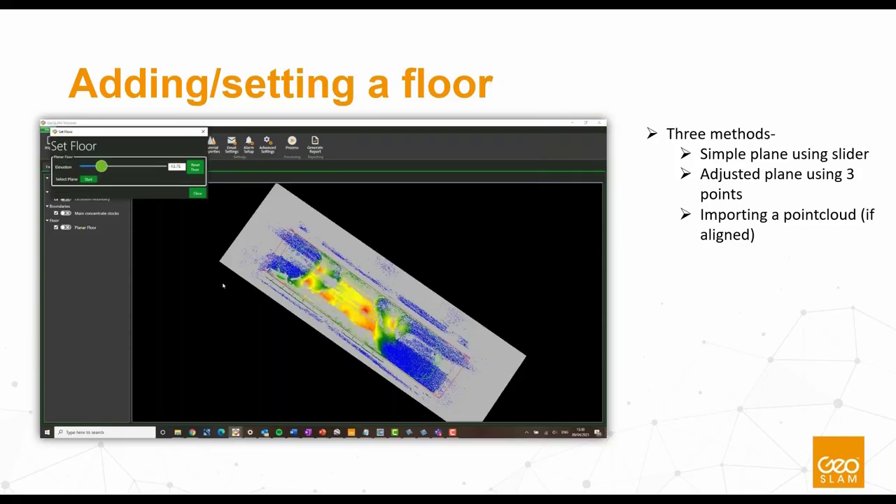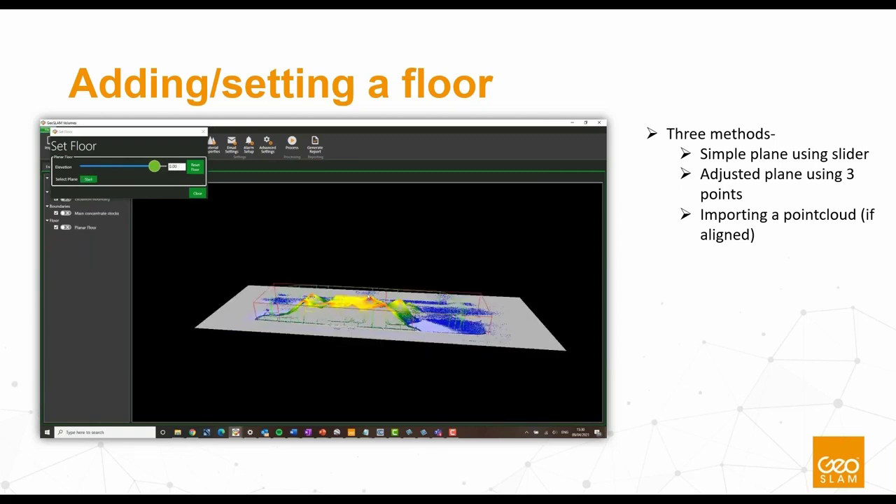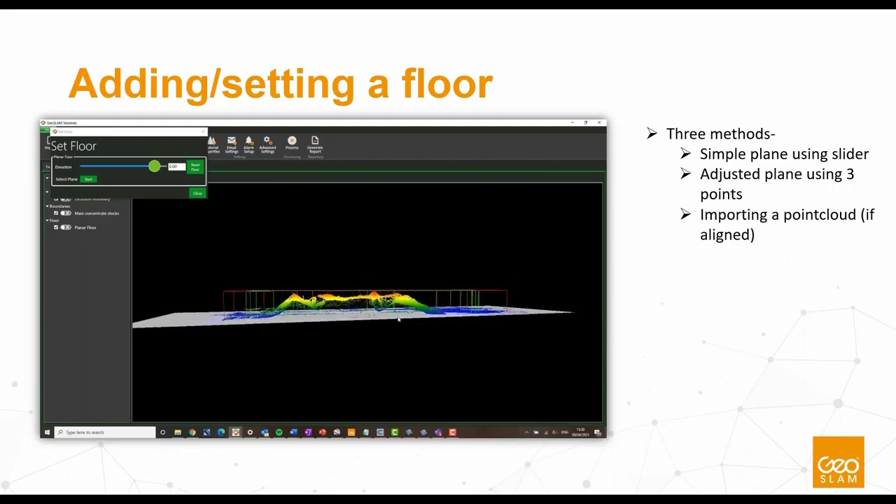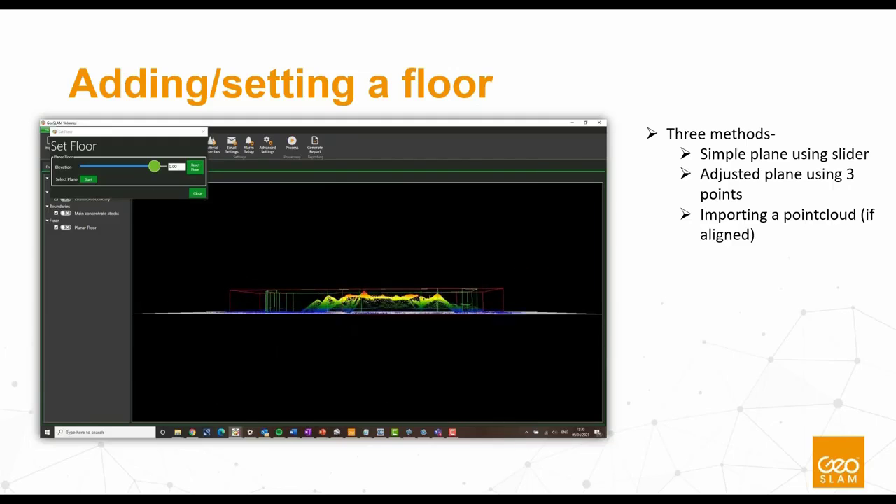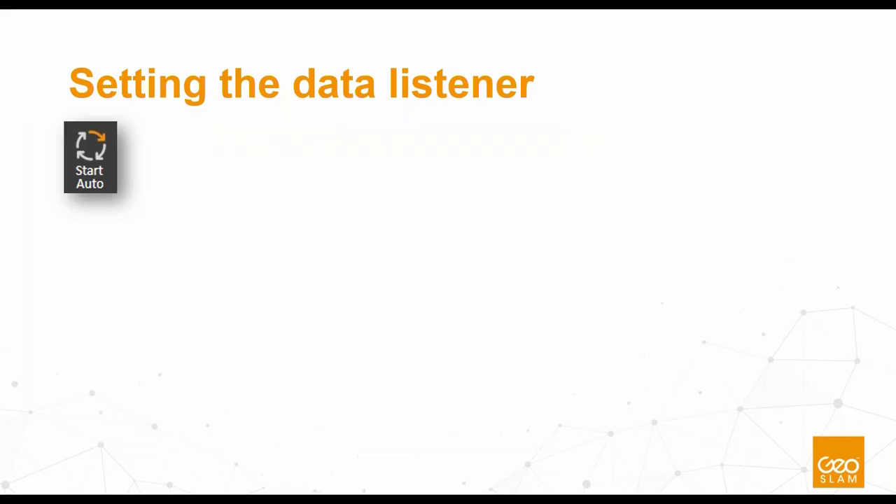But in this example, we're just going to use the adjusted plane using 3 points. So you just select 3 low points that represent the floor, and then as you saw there, it'll just adjust the plane straight away. As simple as that. It'll fit it to suit those 3 points. So like this shows, it's really straightforward to set up a project. And as soon as it's set up in this state, it's ready to wait for the next data set.